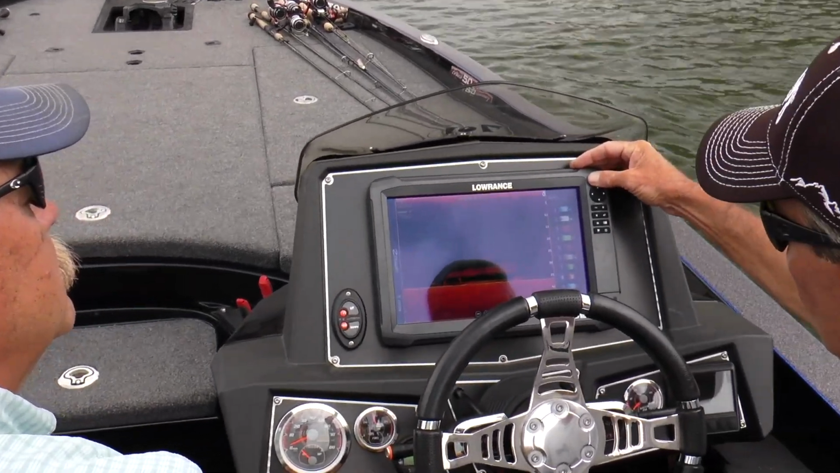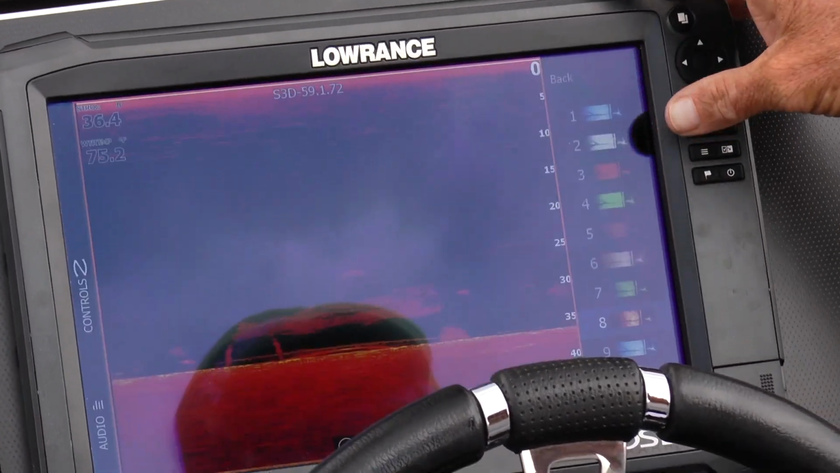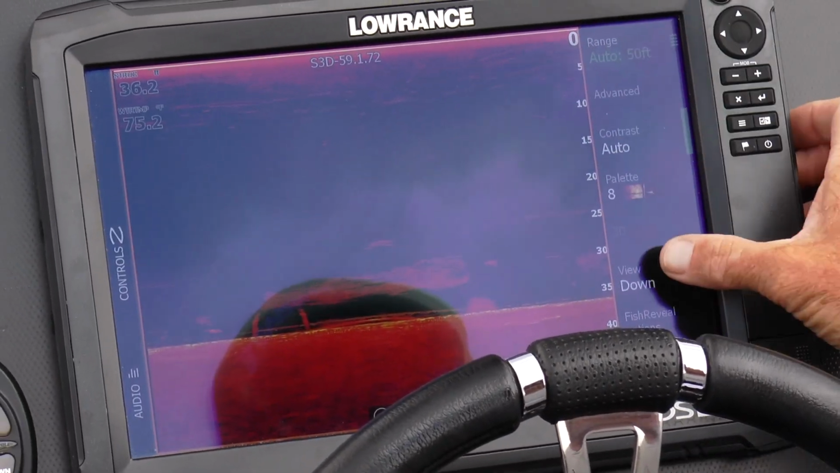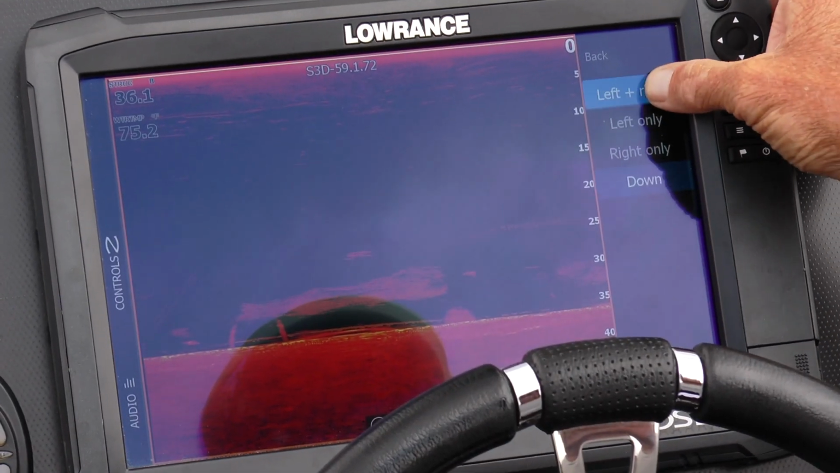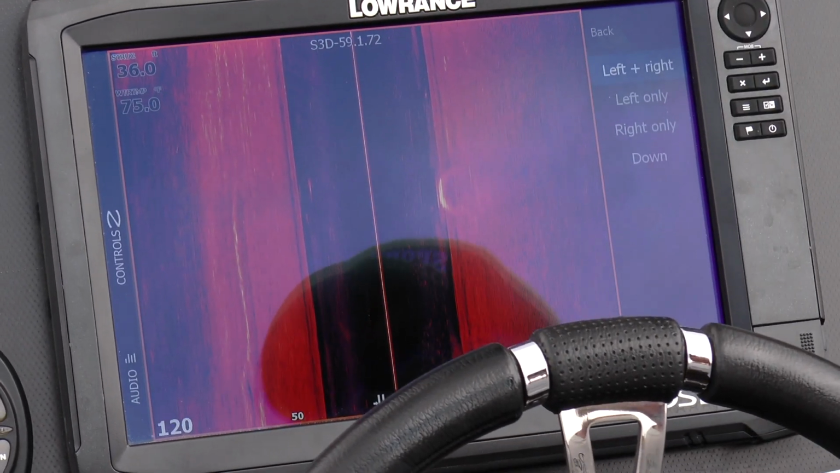Now if we go back to here, I didn't want to do that. I did that all wrong. If we go back to here and we go to my view, now I can change this to left and right, and now I'm looking out both sides of the boat.